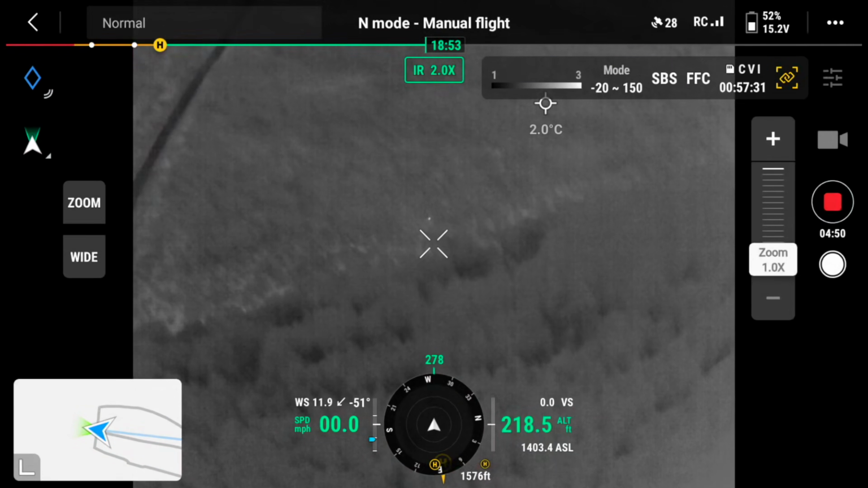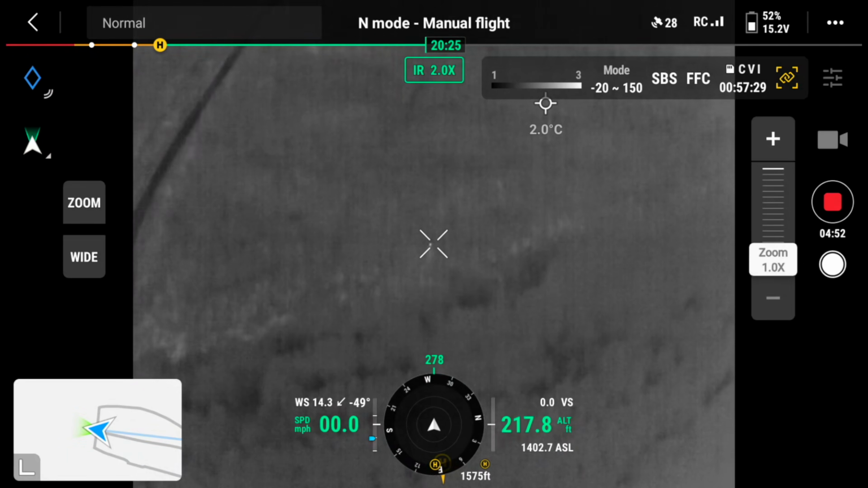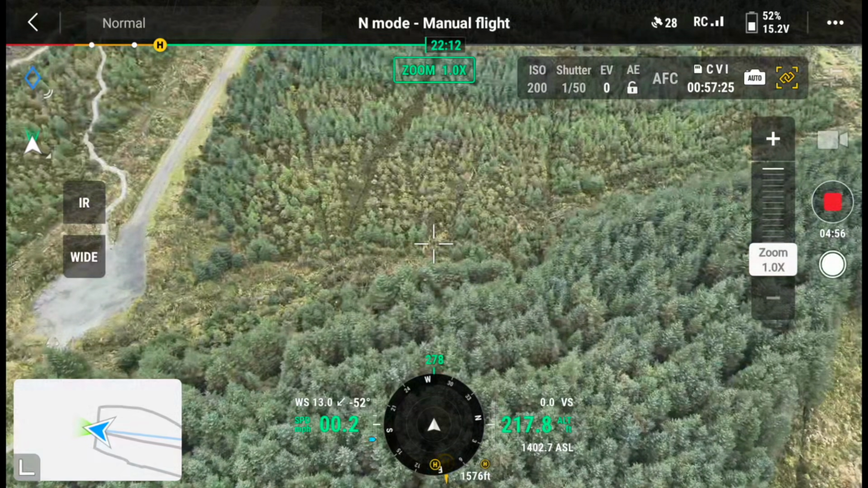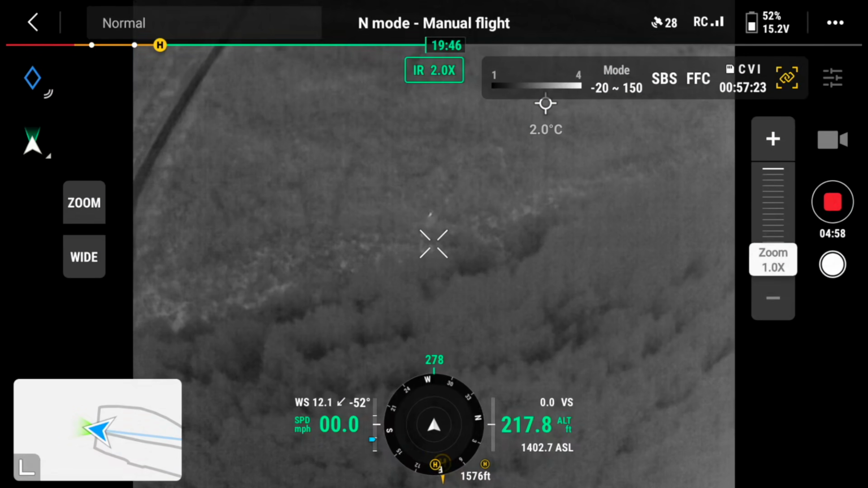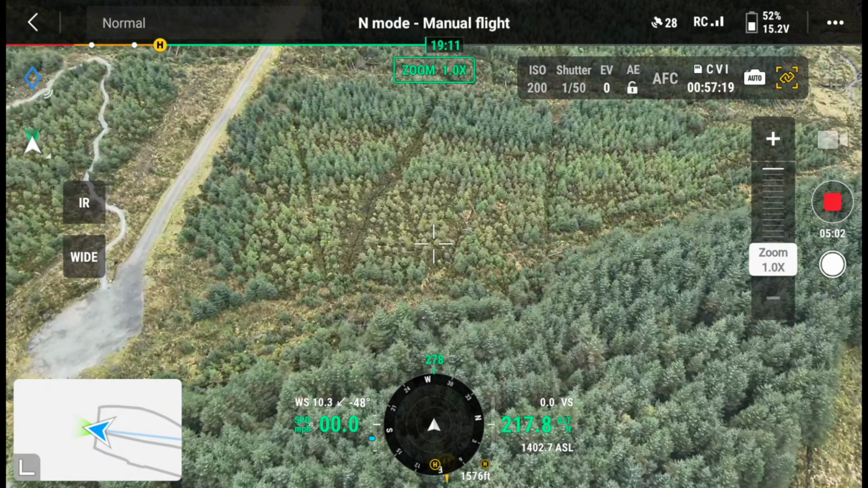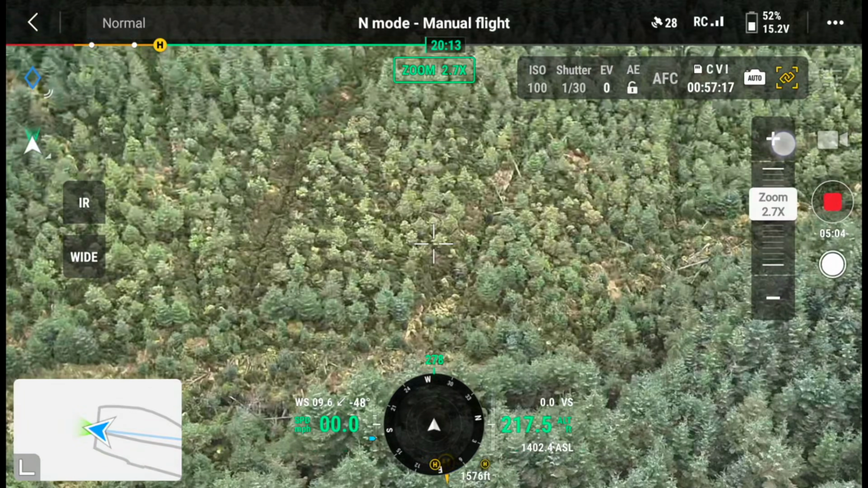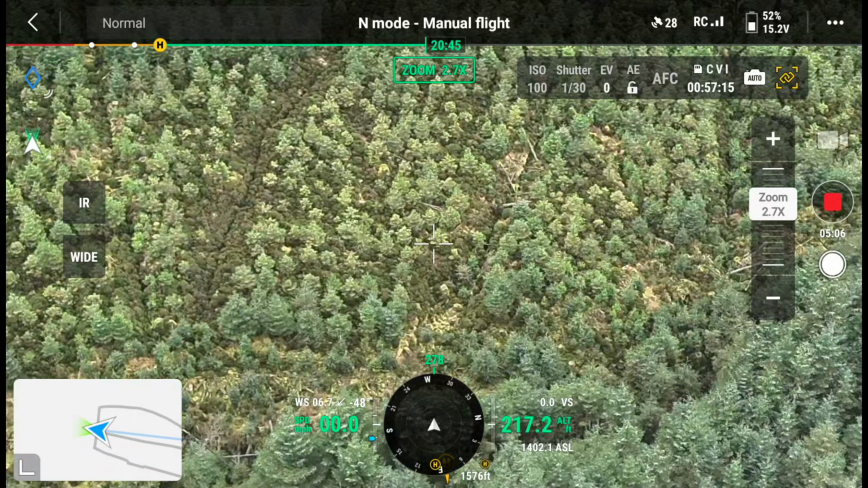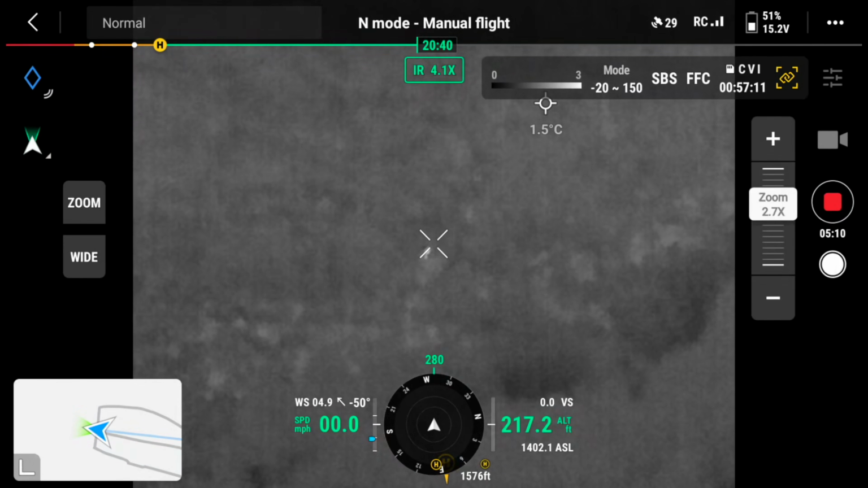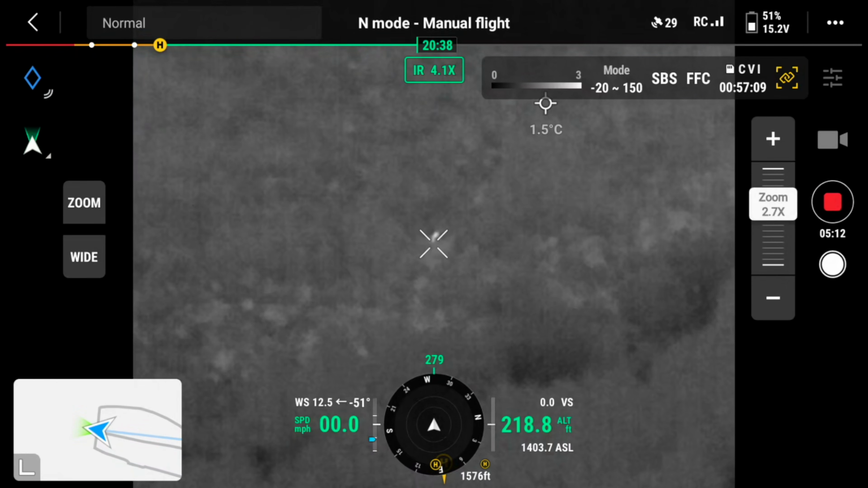What I'm going to do is turn the zoom mode back on and zoom in to where we spotted that deer. Let me just get the IR back. You'll see here it's in the middle of the screen.